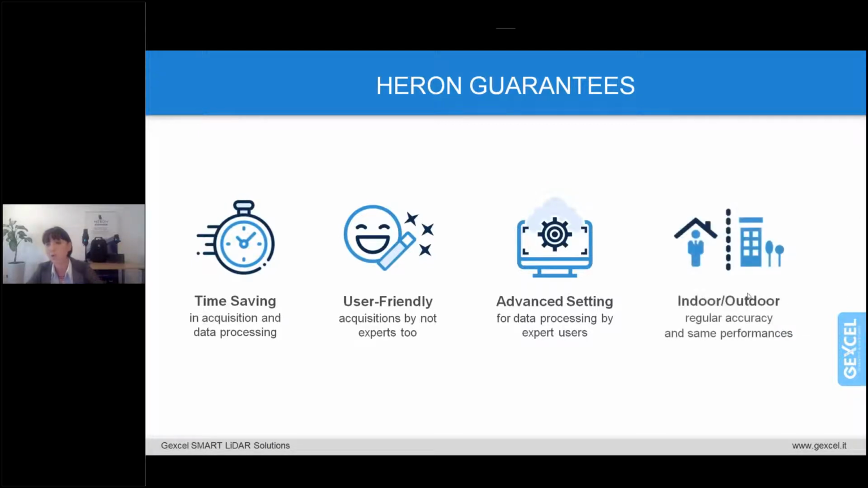And then indoor and outdoor regular accuracy at the same performance. HERON survey guarantees a coherent accuracy between indoor and outdoor. And it's true that in this application field, high accuracy measurements are not generally requested, because the main attention is related to the geospatial information.